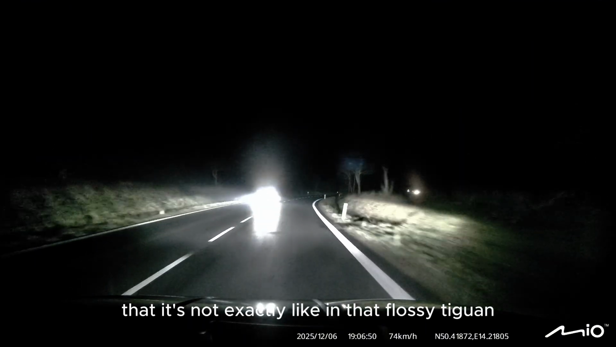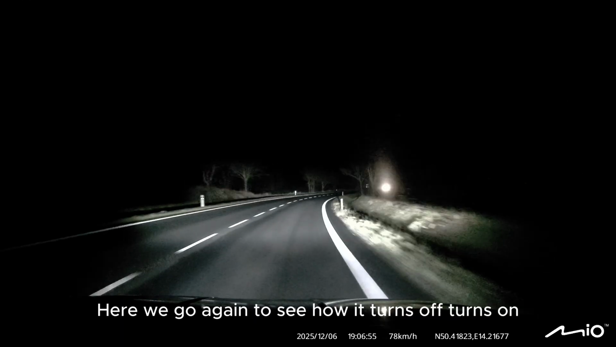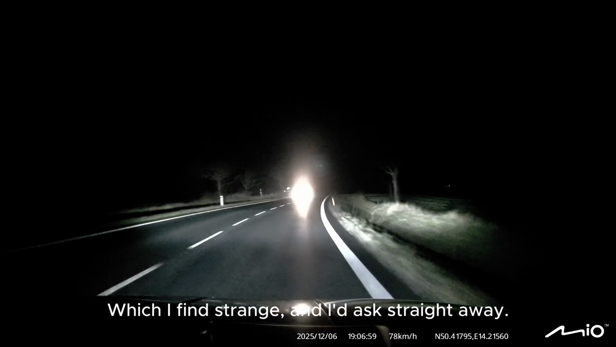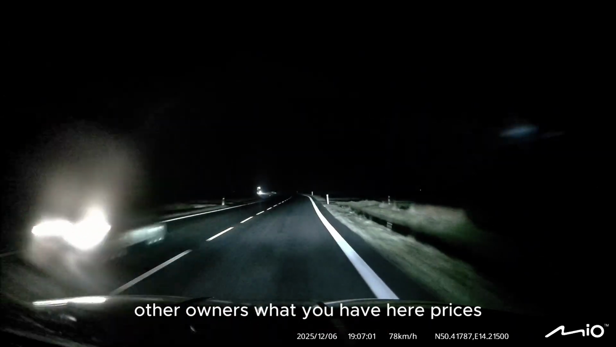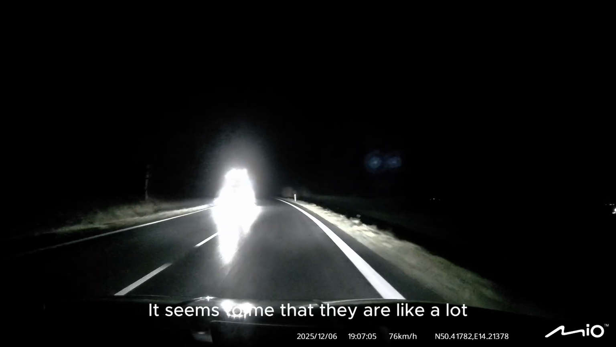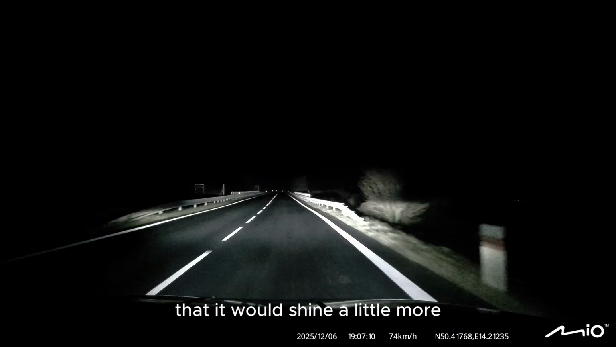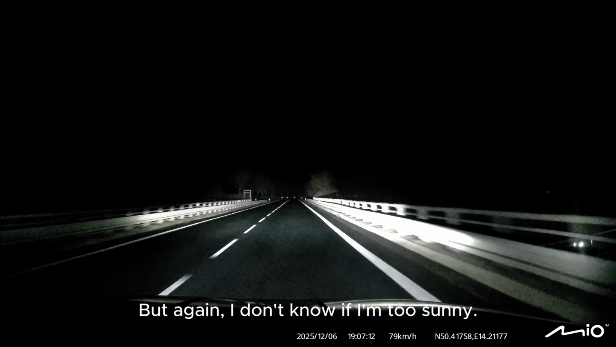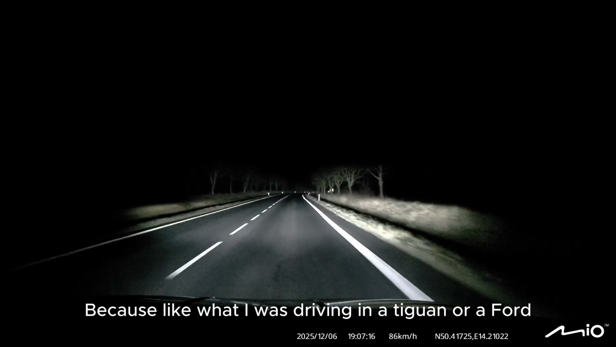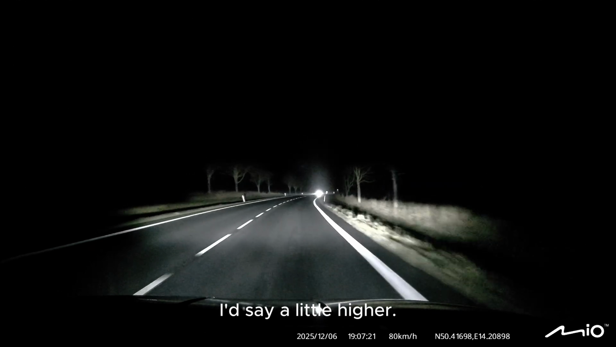It's not exactly like in that Tiguan I filmed. Here we go again to see how it turns off, turns on. That smooth. But I think it doesn't matter, which I find strange. And I'd ask straight away about the lights, what you have here. You don't have enough light on the ground. It seems to me that they are very low and could be a little more, that it would shine a little more. But again, I don't know if I'm too spoiled, because like what I was driving in a Tiguan or a Ford, I'd say a little higher.